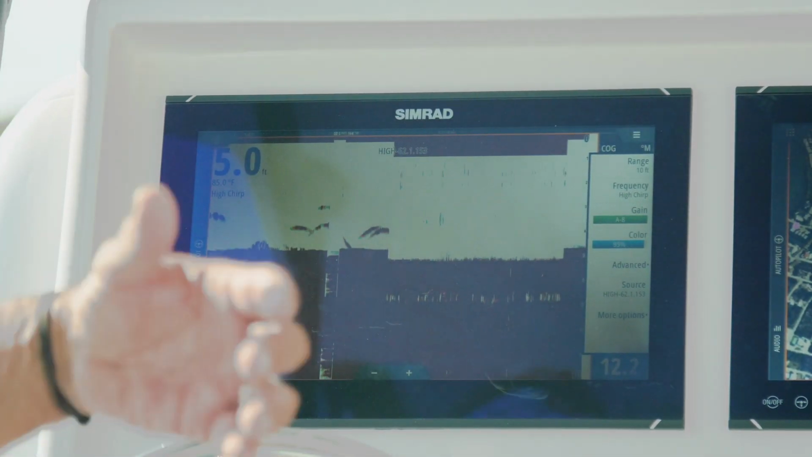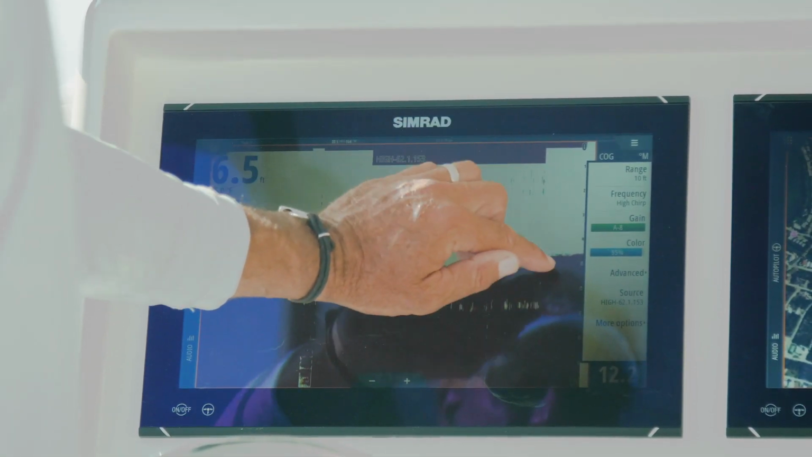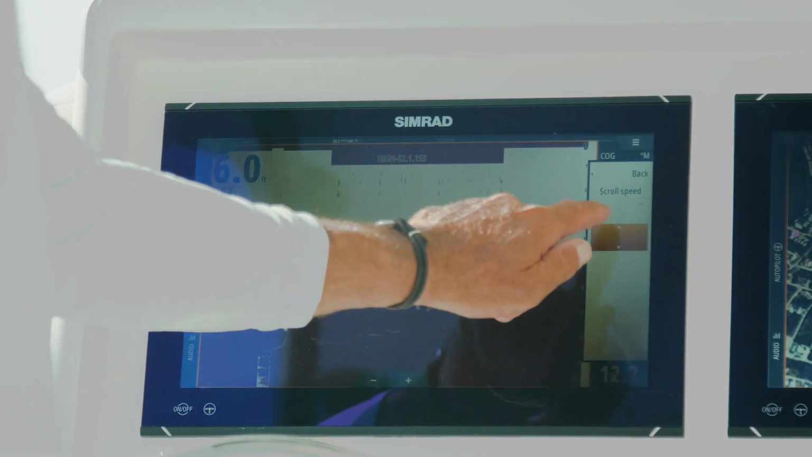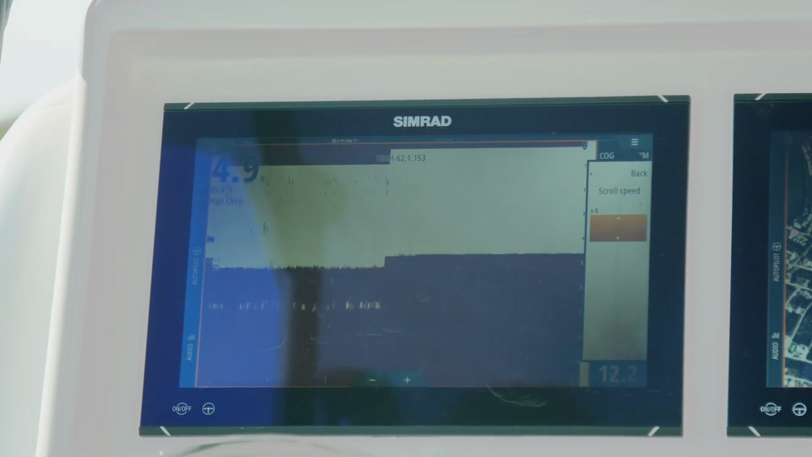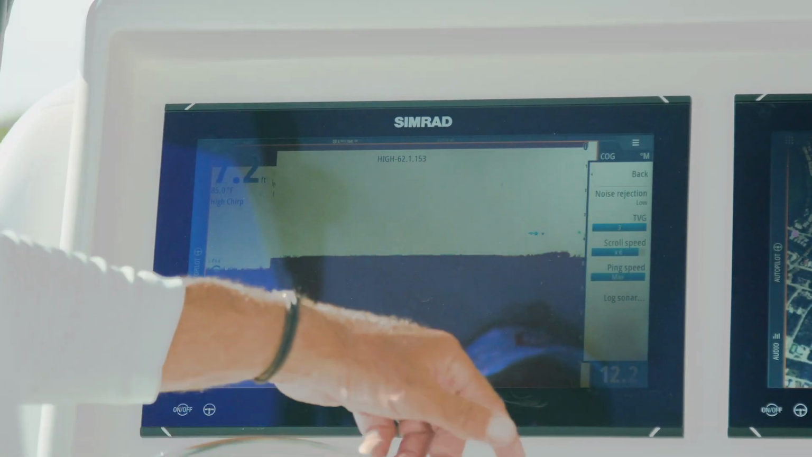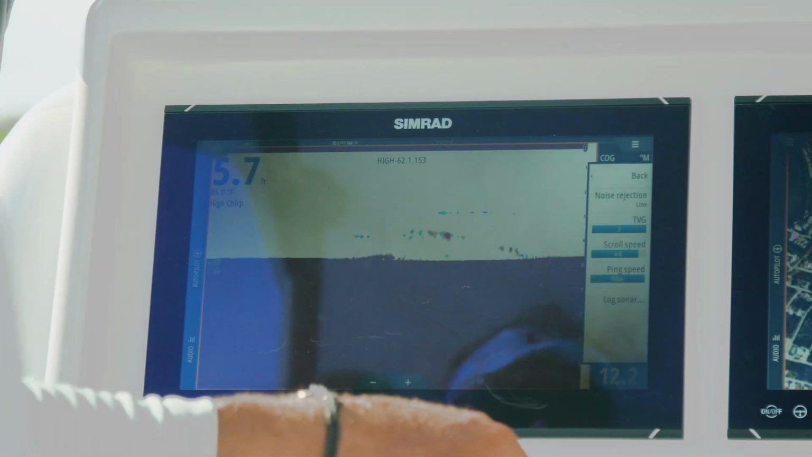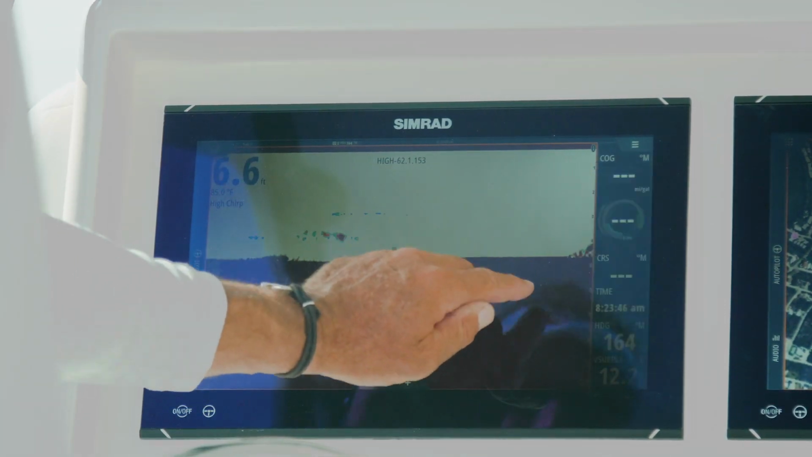And I prefer when I'm bait fishing to always preset. I like to go into advanced and turn my scroll speed up to 4, 5, or 6. See, just by speeding that up, I know quicker what's under me. It's really simple. Scroll speed. And it's in advanced, and don't be afraid of the word advanced. It'll prompt you what you want to do. I want to turn up my scroll speed to 6, and I back right out.